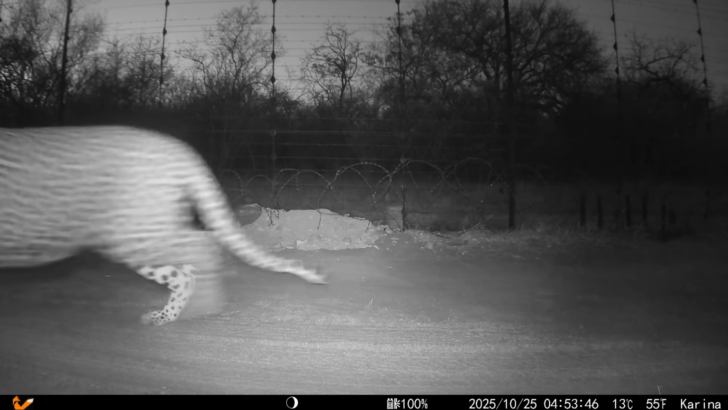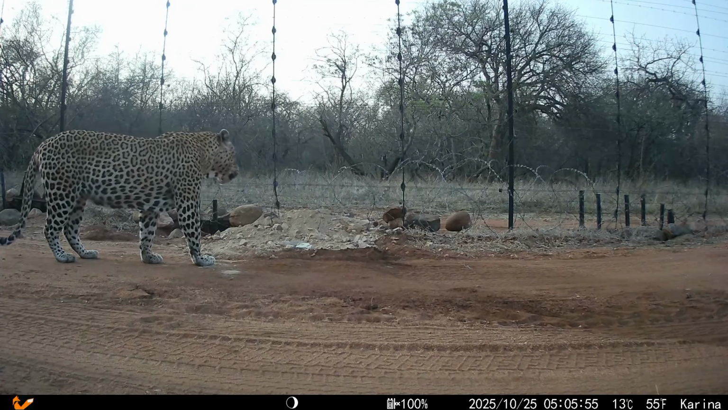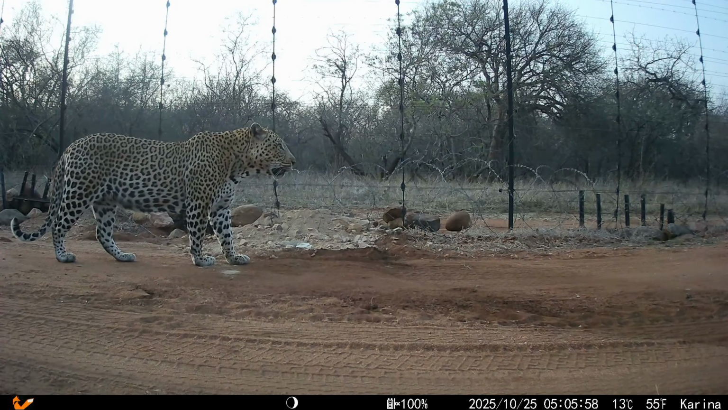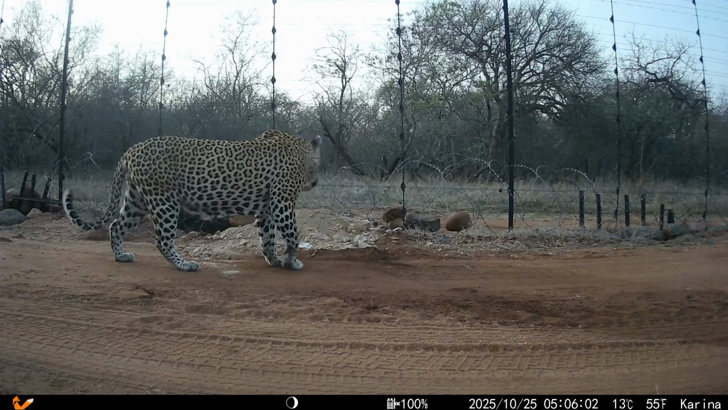He is a beast of a leopard, and he hardly ever shows himself during the day, quickly running away whenever he senses the presence of humans. But thanks to the trail cameras, I have actually gotten some stunning daytime footage of Mafu over the years, showing just how magnificent he really is.